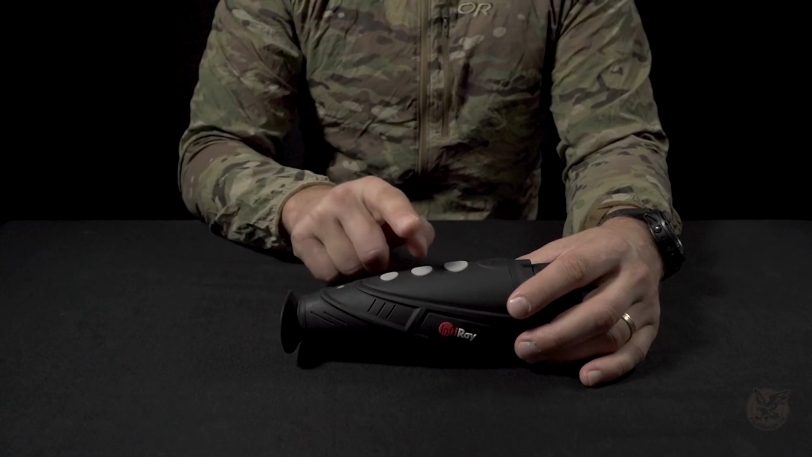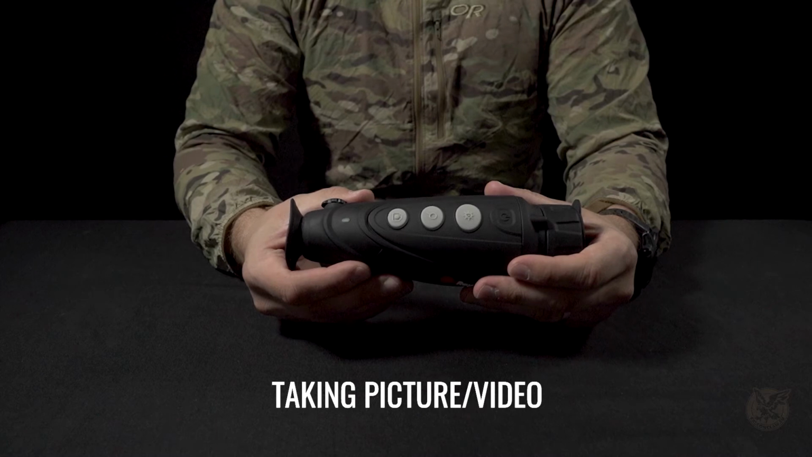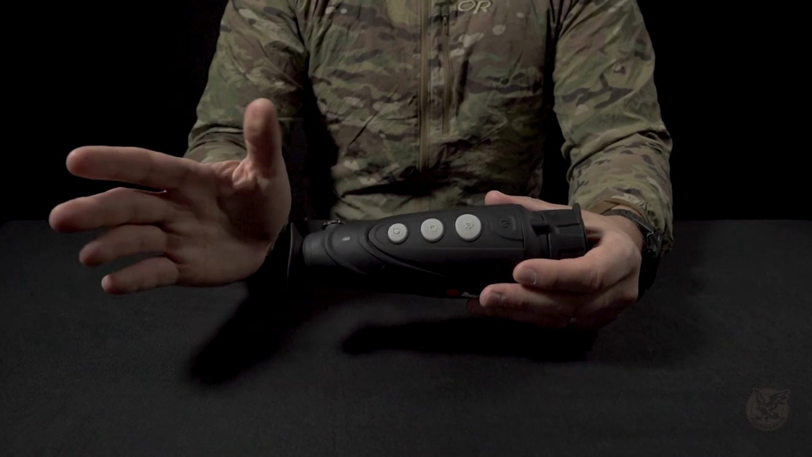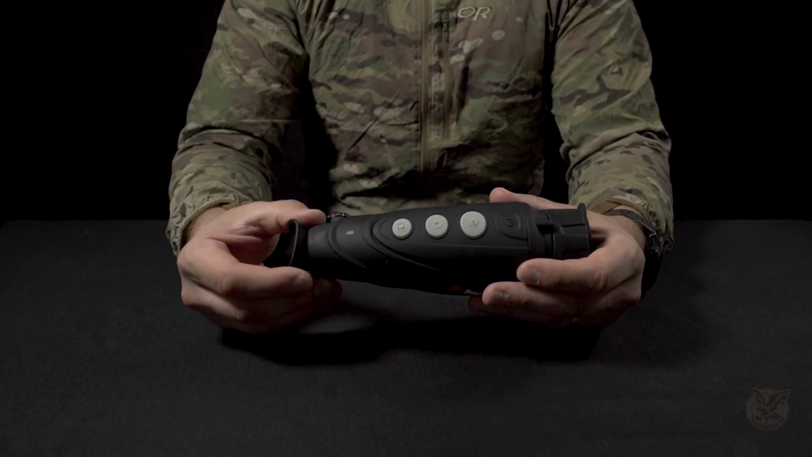Now, going to the third button here, this button is for taking a picture. And if you hold it approximately 3 seconds, it starts recording. It has an internal recorder with 16 gigabytes of memory, and I cannot even guess how much video can fit into 16 gigabytes because the resolution is not that high, so there is a lot of room to film as much as you want. Then you press it 2 seconds again, it starts filming, and even during filming you can make a picture if you just press it once.